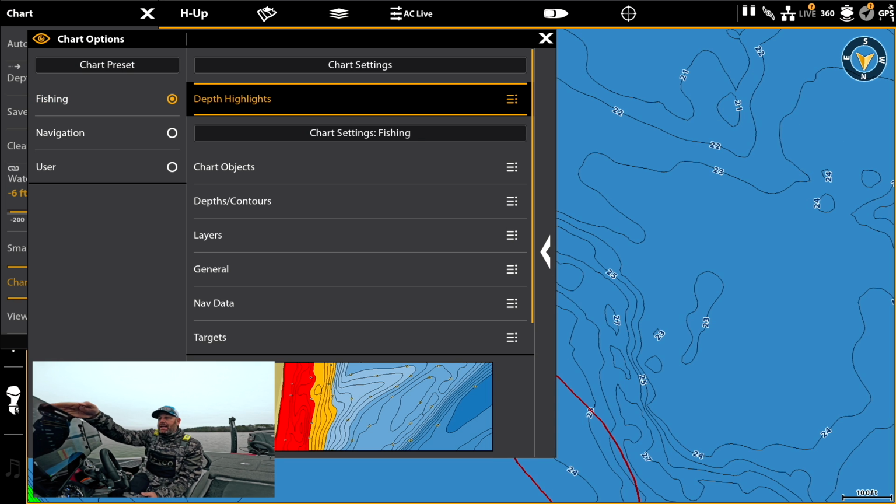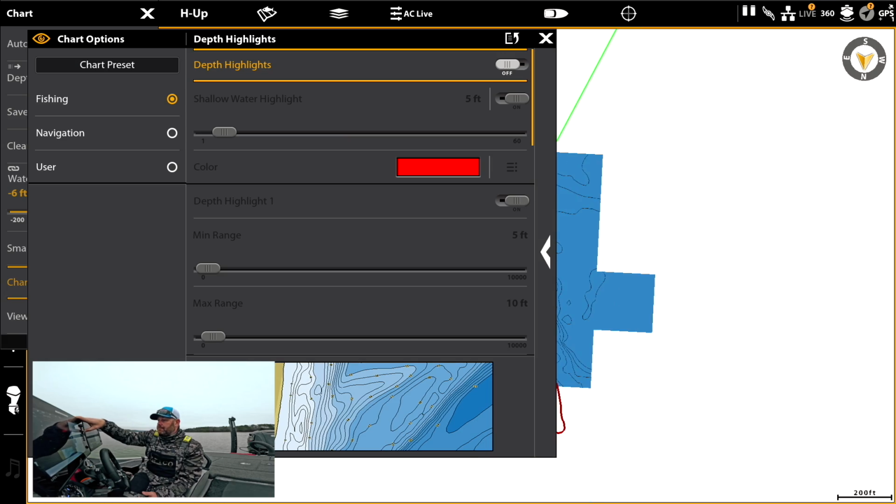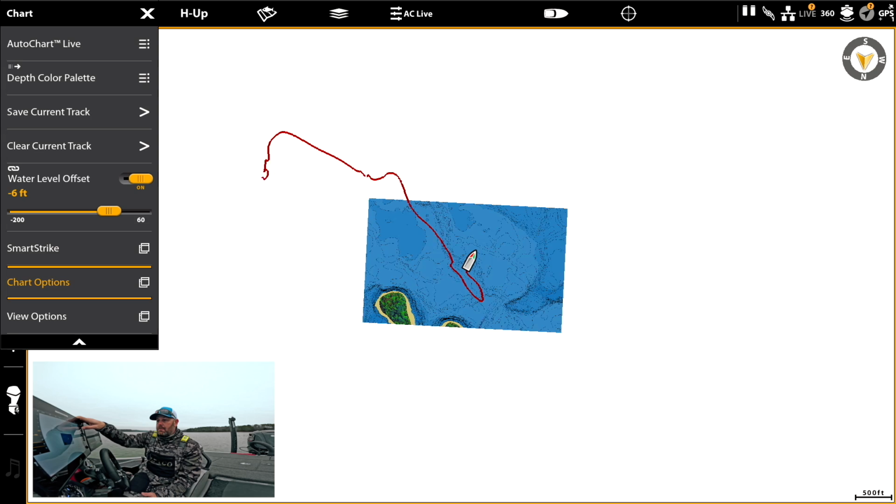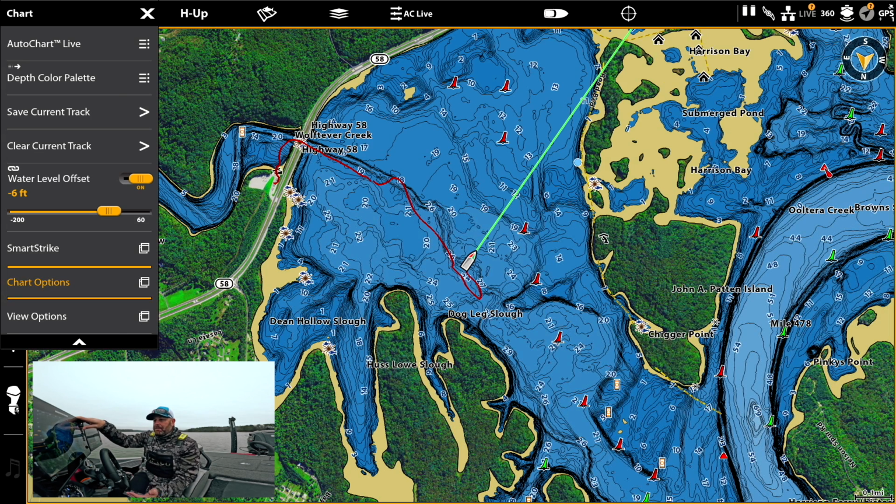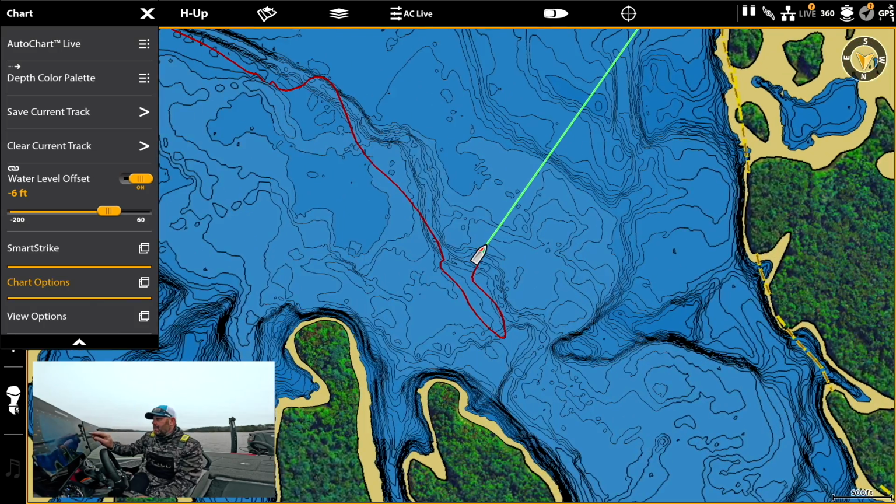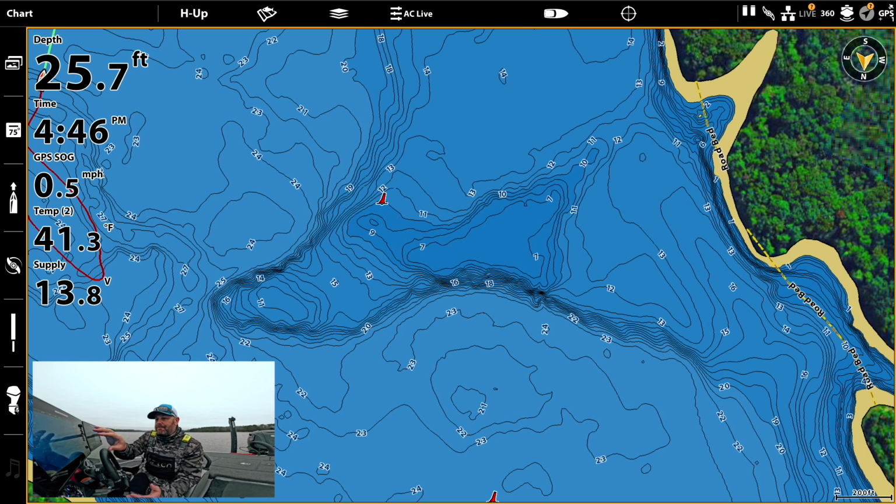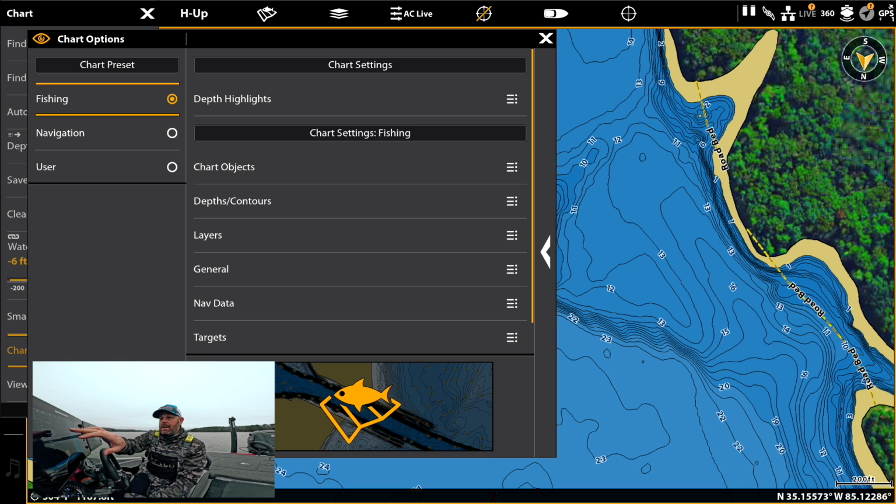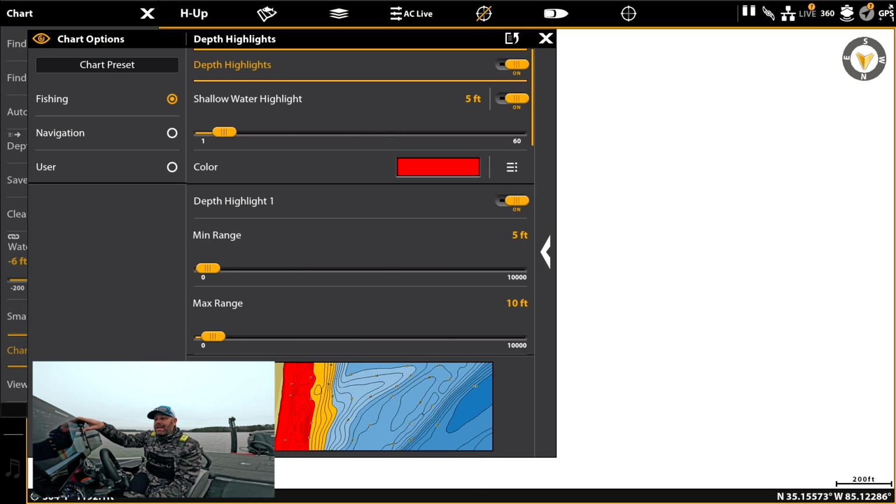We got depth highlight. See what happens when we turn this off. A whole lot of blue, right? And it's blue. You can see some ridge lines, you can see some points right over here. But when you actually turn on that depth highlight, now it really dials in your map.